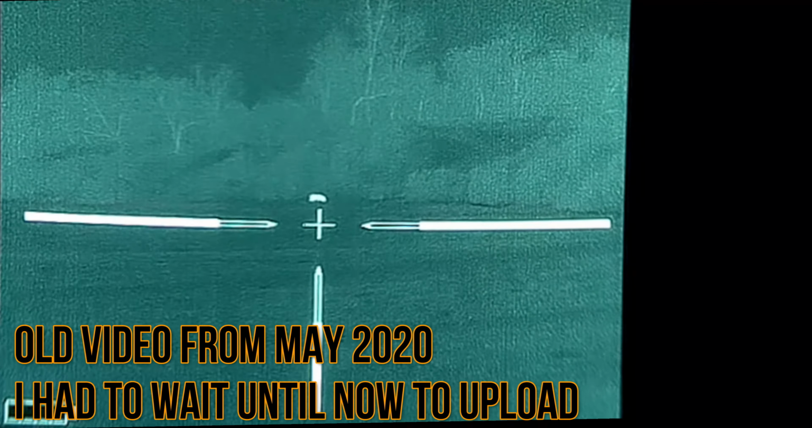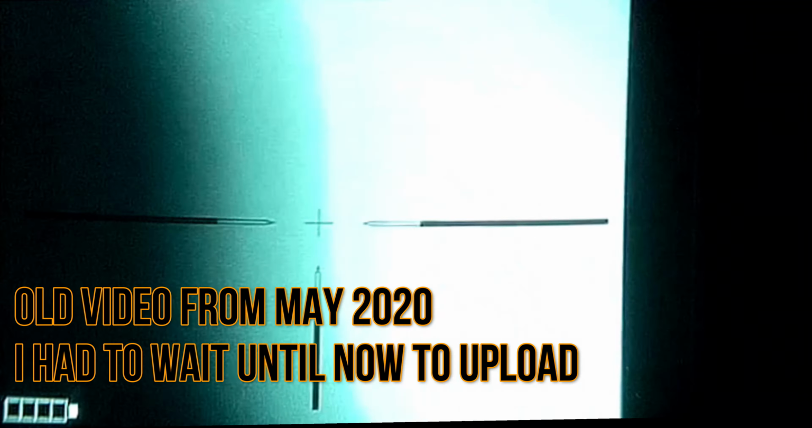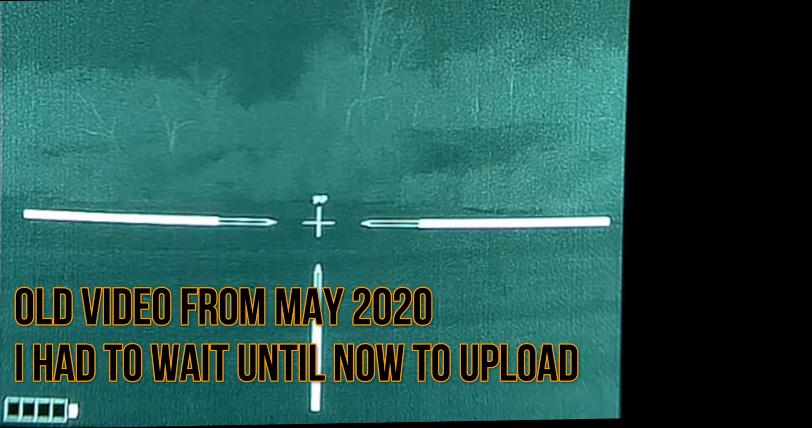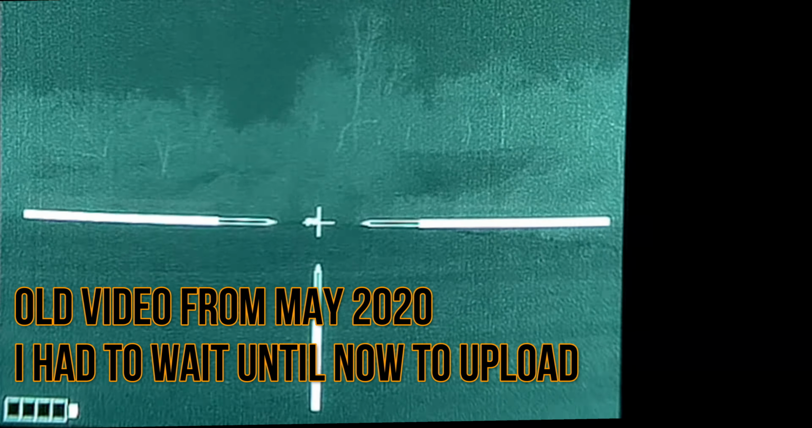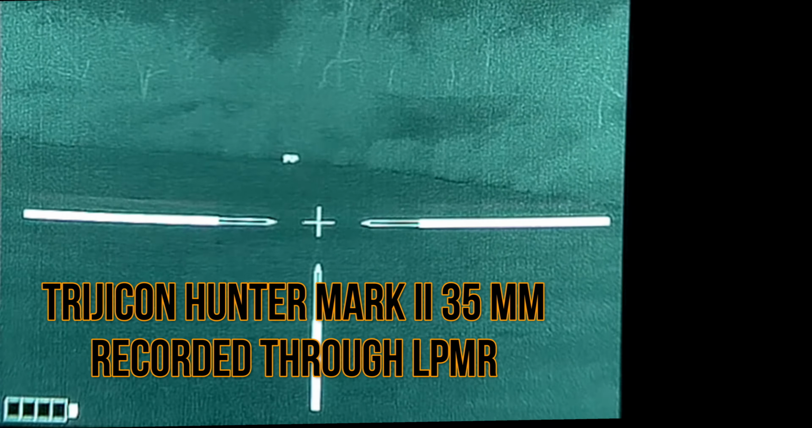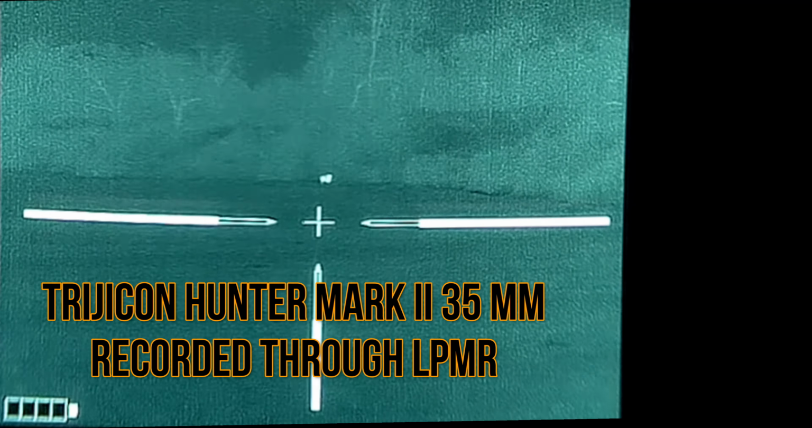So on this night, I got two different clips I want to show you from a few different scopes. This is actually the second pig that we got on for this night. And I'm wanting to show this one to you first because we're going to talk about nuking the image. Now, right here, this is my Trijicon Hunter Mark II 35mm. Looks great, beautiful, just like you would expect those things to look.